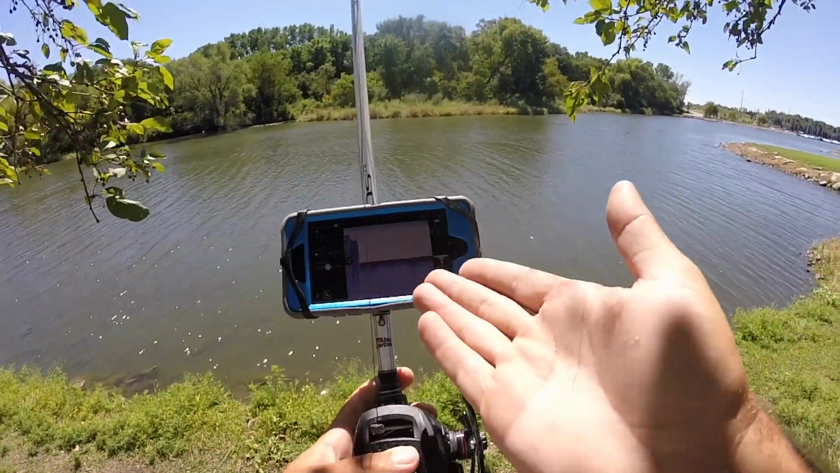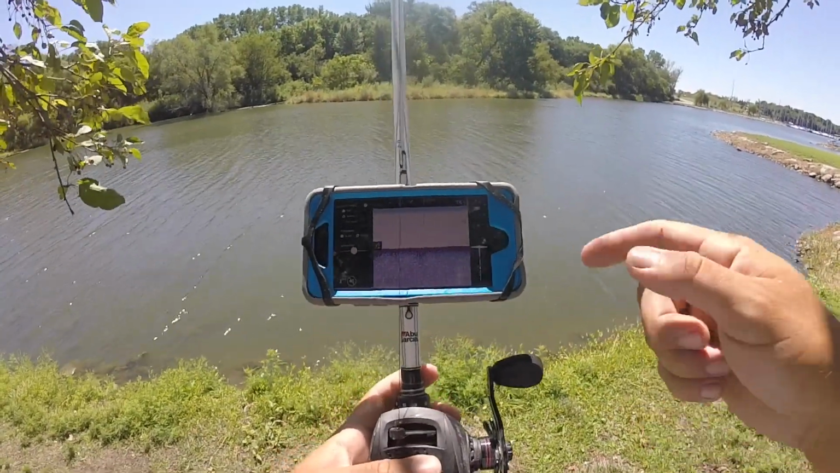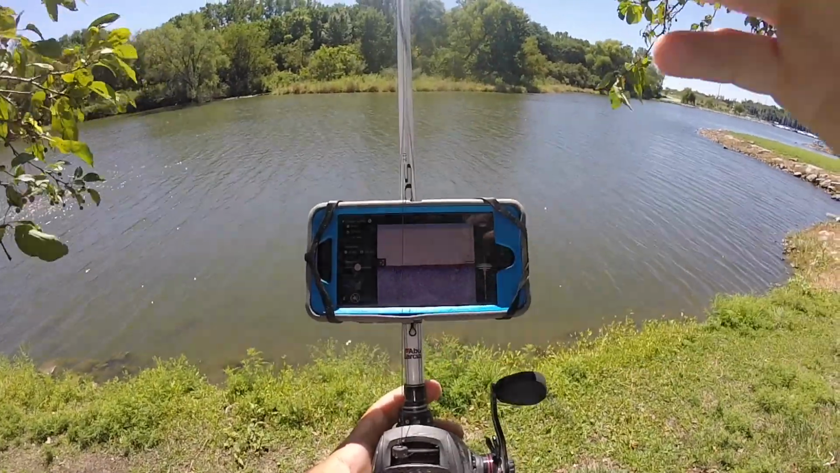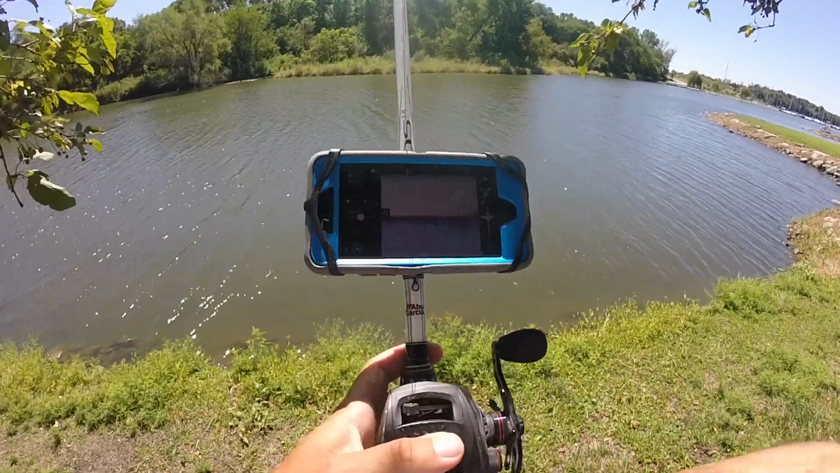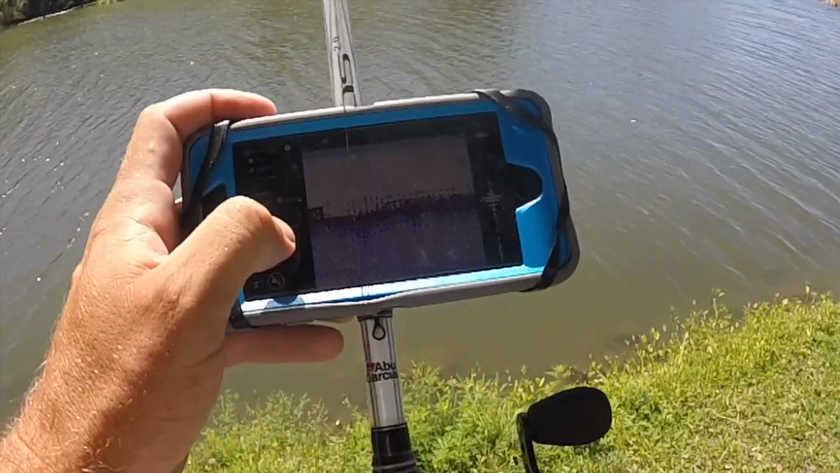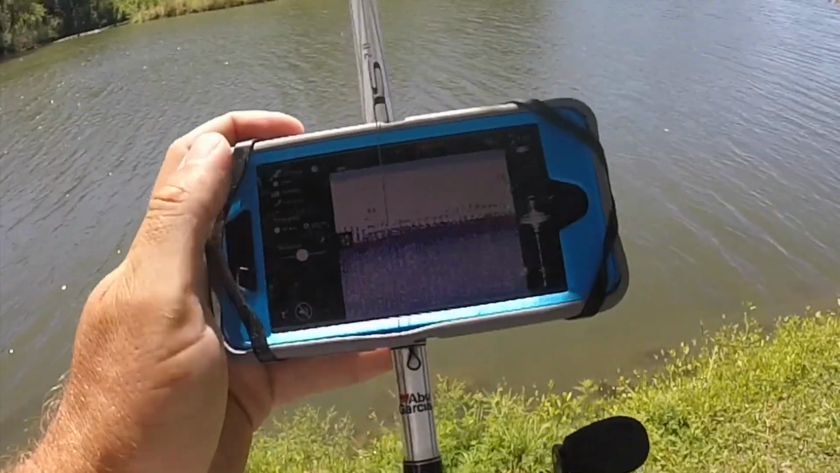It's got the depth range on it, so it's about 8 feet deep, says 7.8 feet right there. 78-degree water temperature. It's got your battery power up top. I've used this for like a full day without running through batteries, so that's really great. And as you can see, there's some stuff down there. I don't know if that's fish or what that is. You can turn fish icons on and it will actually pick some of that stuff up.